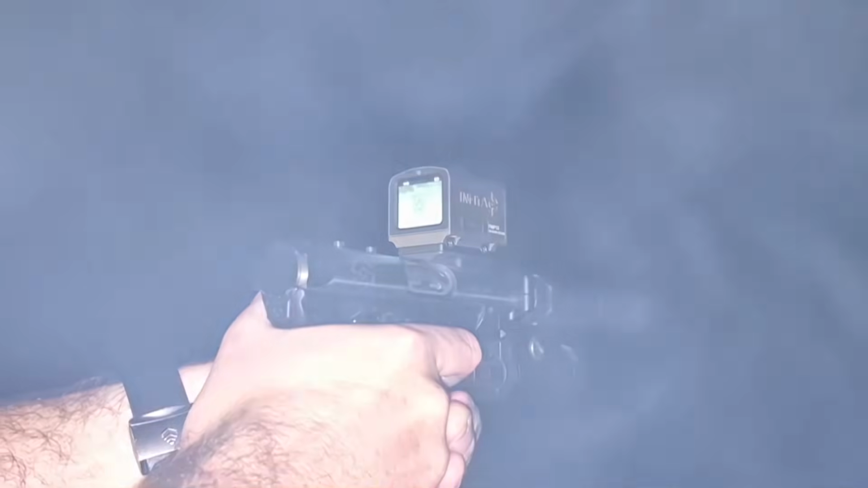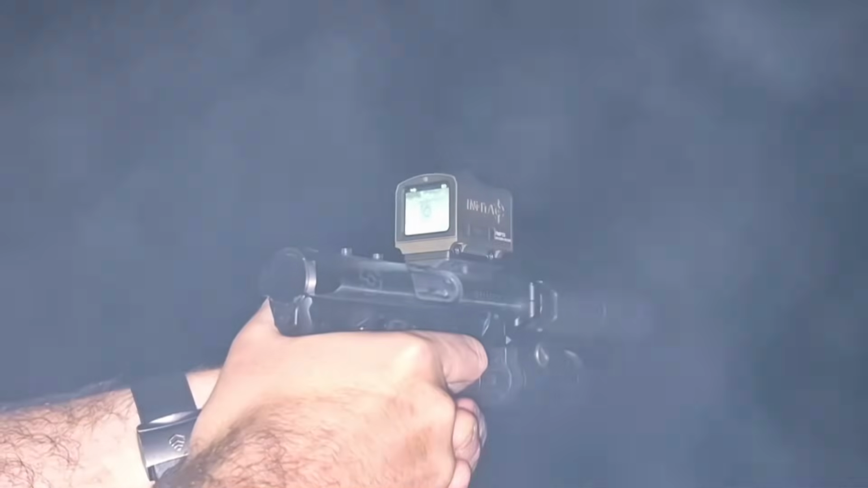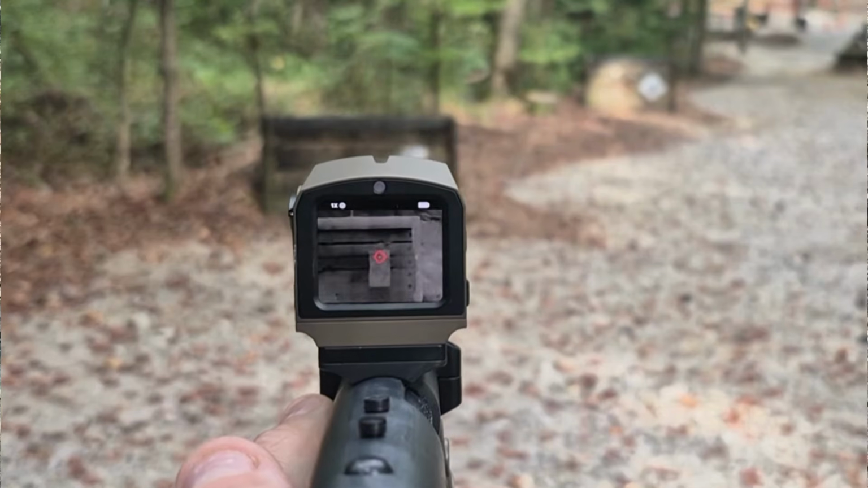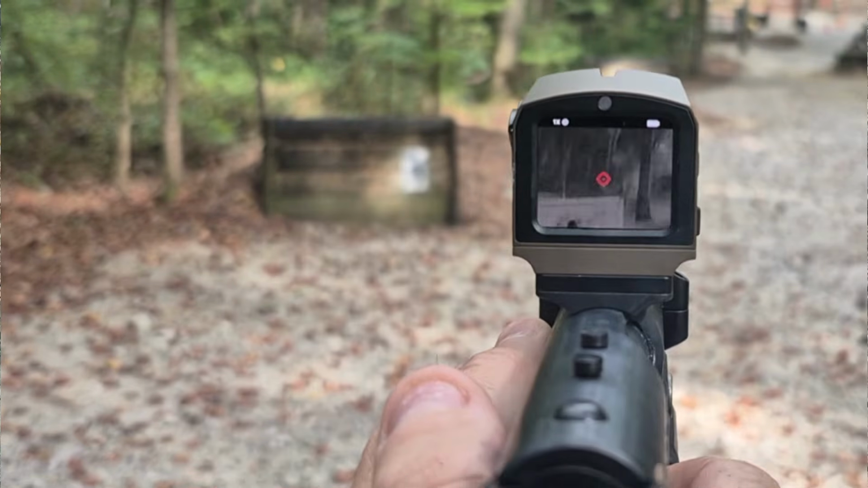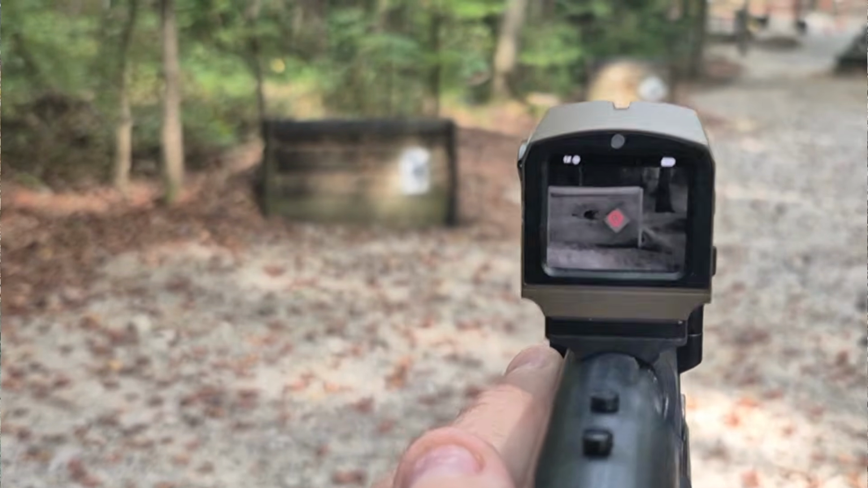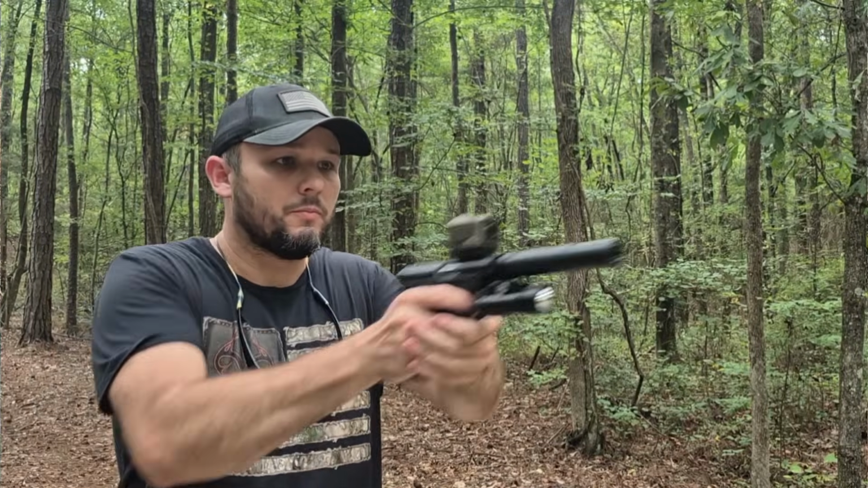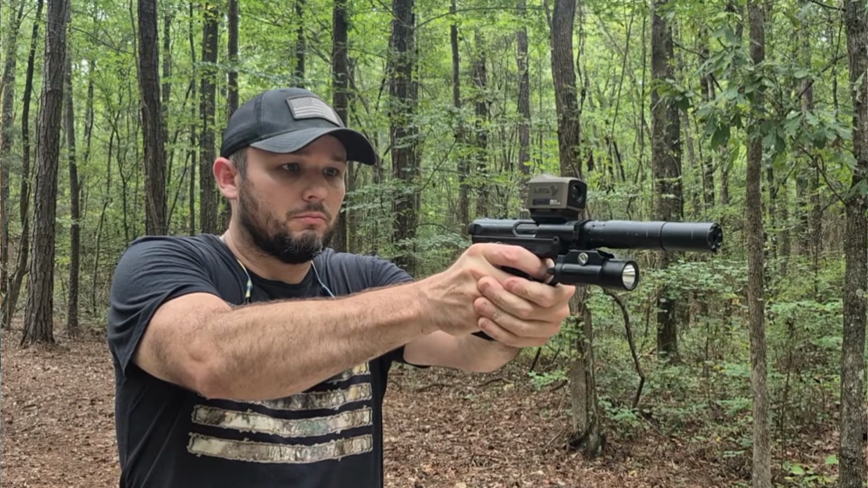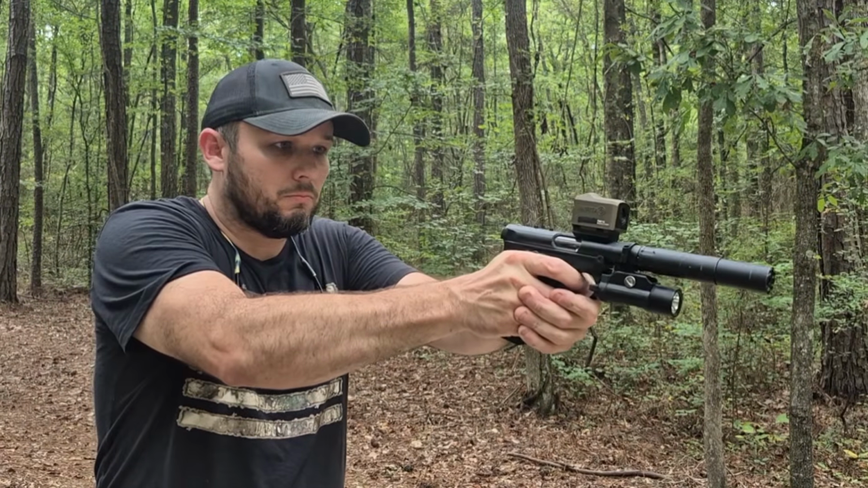I first mounted this sight up to my Ruger Mark IV. This is the Silencer Shop exclusive model. I have several videos going over this pistol, and I will link them down below. I mounted it up using an Armadyne manufacturing plate. Video on that is linked below as well. I think this is one of the more practical setups for this sight. A great way to take out critters very quietly, relatively close range, and of course in complete darkness.